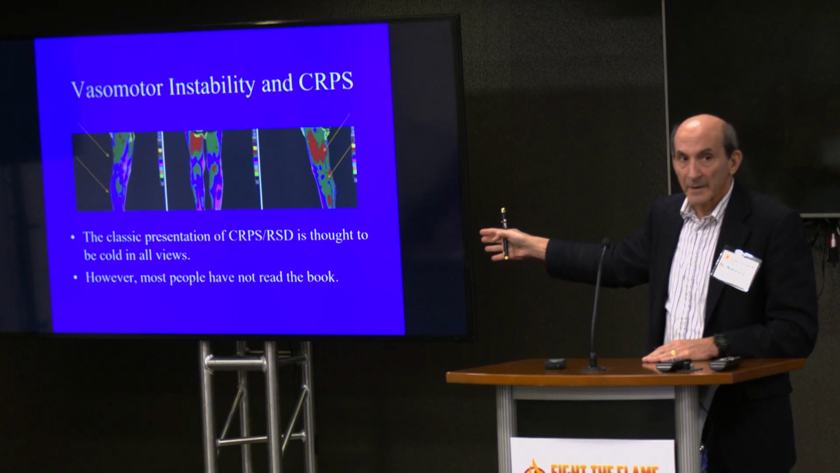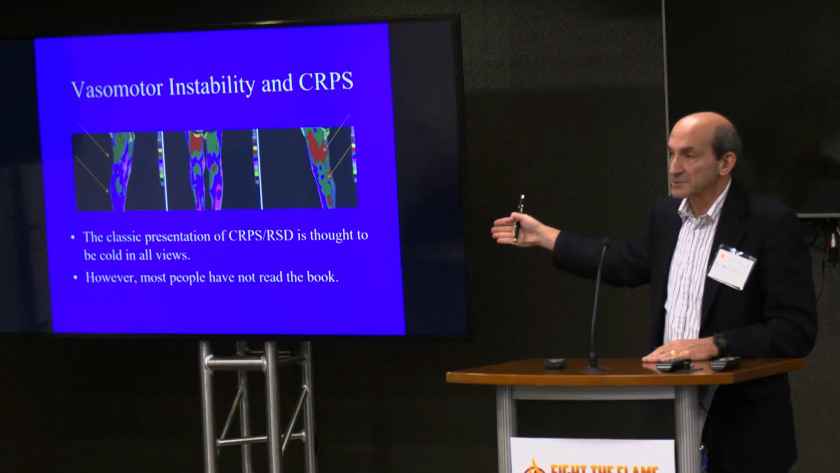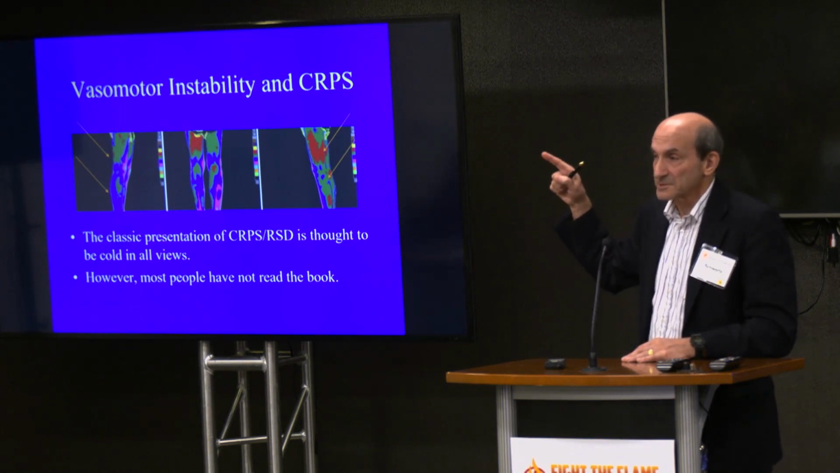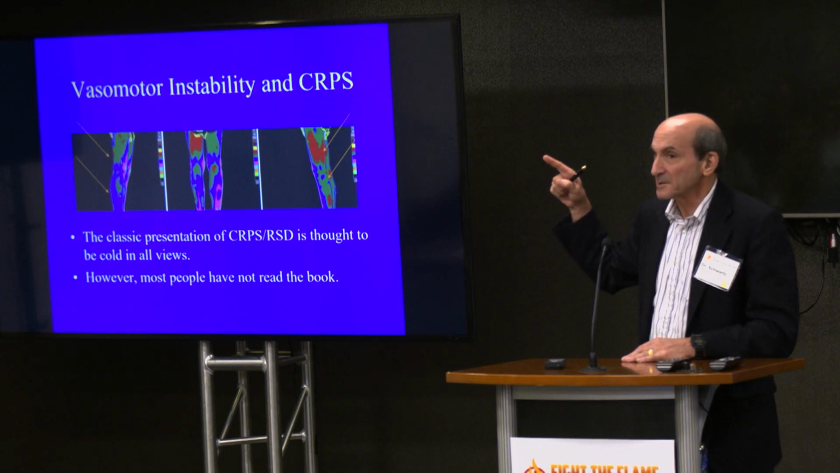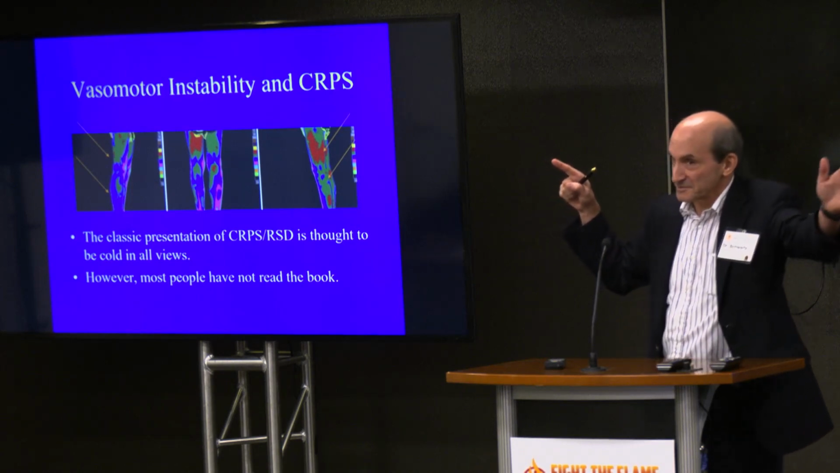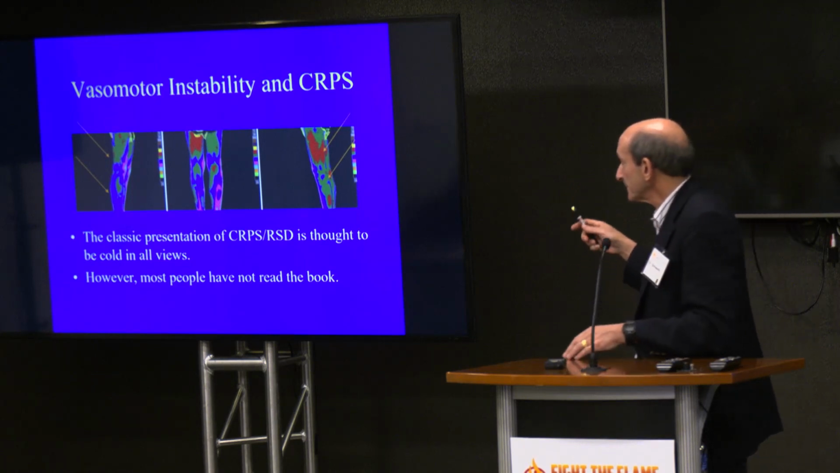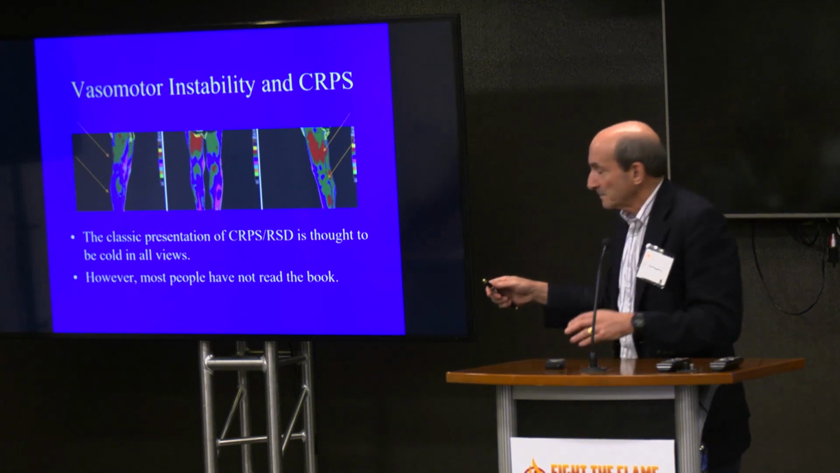Many of you in here will not have this. You'll track in only a portion of your limb, which is what I need to know, because this tells me one thing on how to treat you. If it tracks in only a certain portion of the limb, that tells me how to treat you a little bit differently. It gives me different choices of the treatment options. Okay, so it actually helps with treatment, which is really what it's all about. Okay, most people have not read the book.